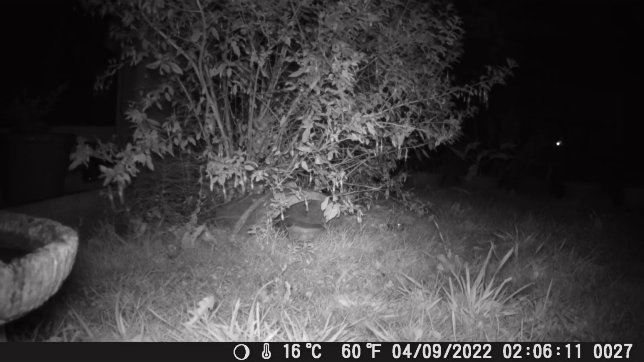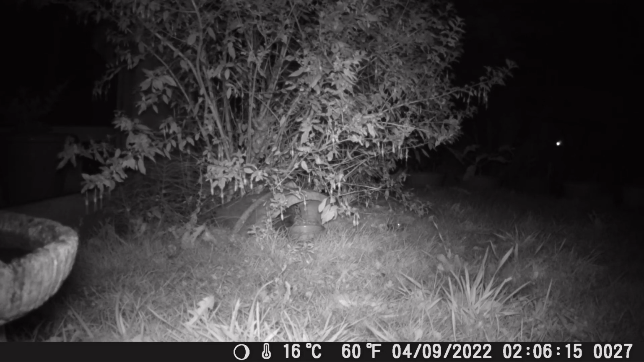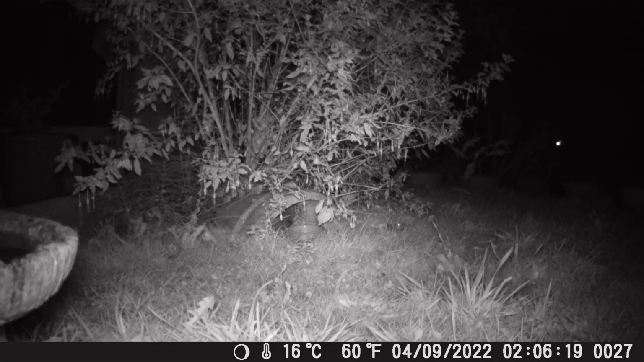Did this hedgehog just walk over the food bowl to look for the food bowl? Maybe not, maybe I'm mistaken. That's what it looks like.